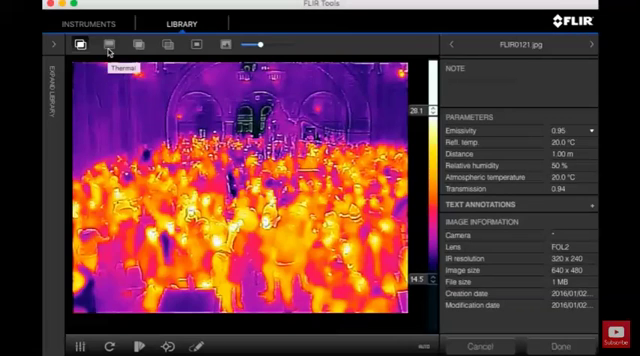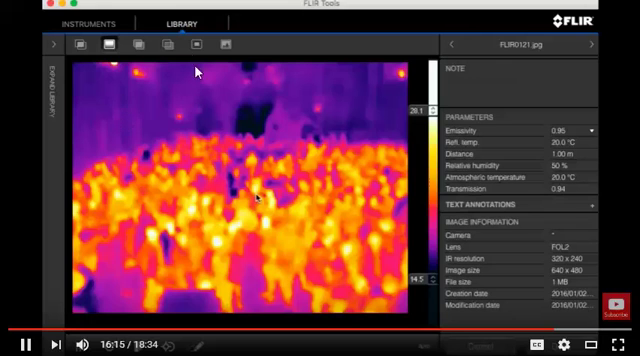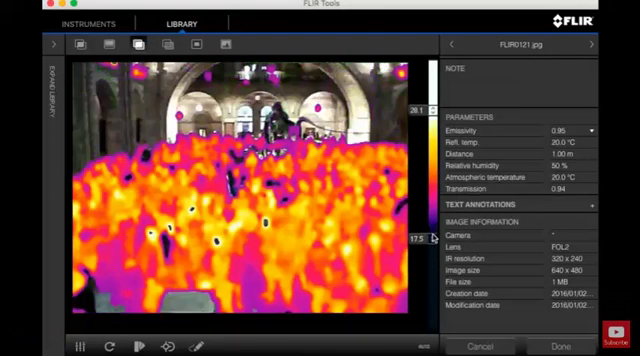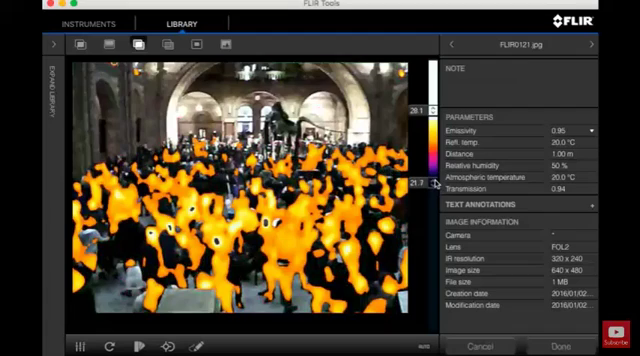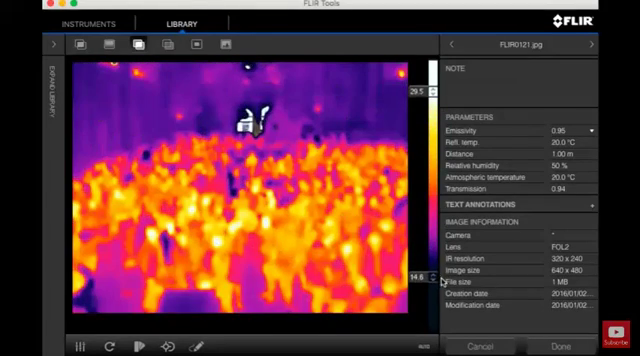So you've got the main options up here. For instance, if you want to see just the thermal, this is what it looks like, and that's similar to their competitor product, the Seek Thermal, which doesn't have MSX technology. Then you could go over to Thermal Fusion. Now the nice thing about this is you can select a specific heat range you want to highlight. So for instance, I want to show just the warmest things in the image, and you can adjust that to whatever your preference is, so that's pretty cool.